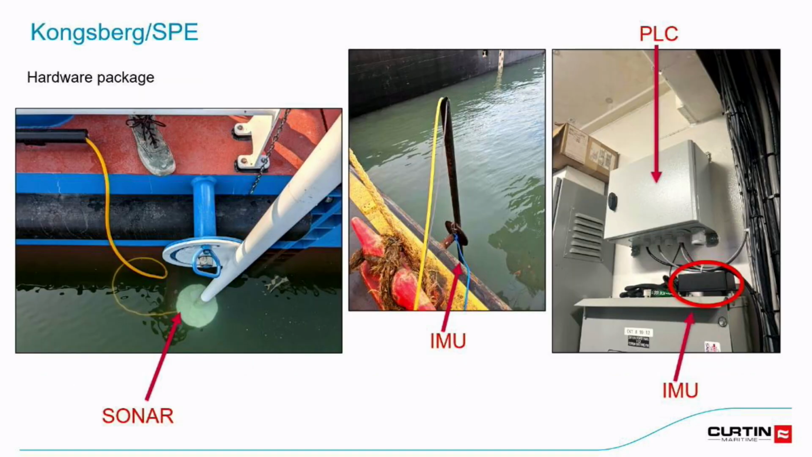So I'm going to briefly go over just the different hardware packages for each. I'd advise you, if you're interested in any of these, to talk to the manufacturer yourself and get more details, but I'll just do a brief overview. So this is the single beam package.